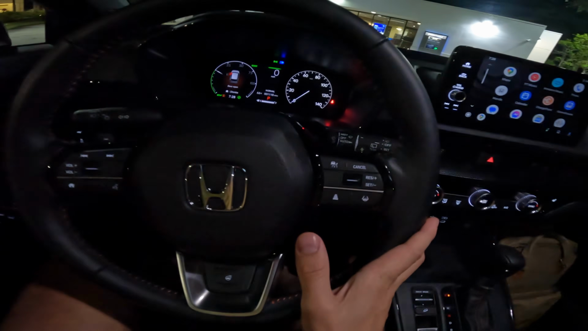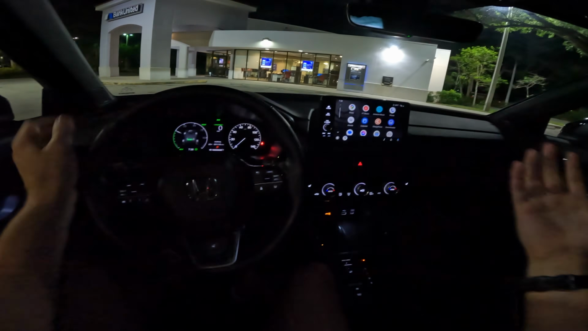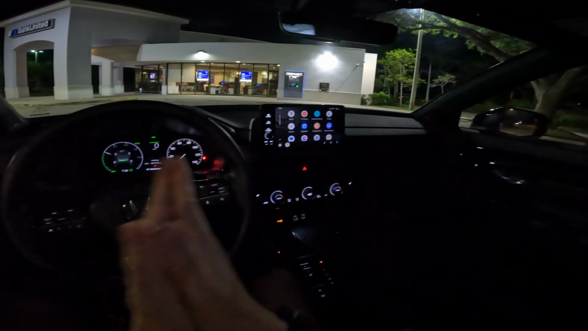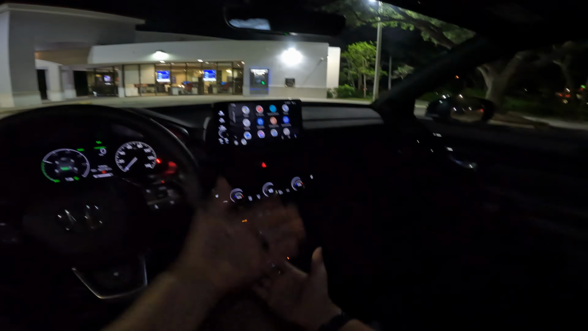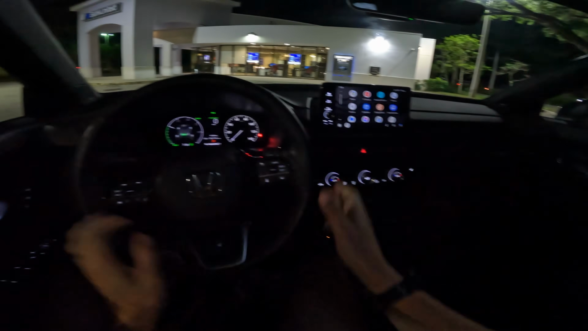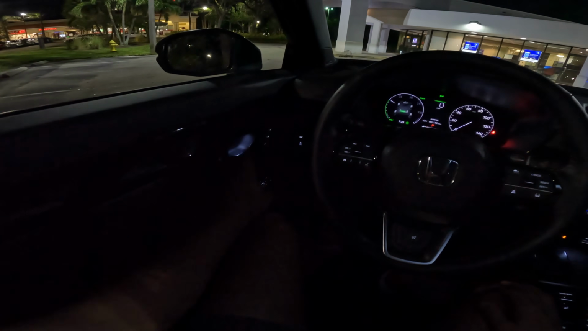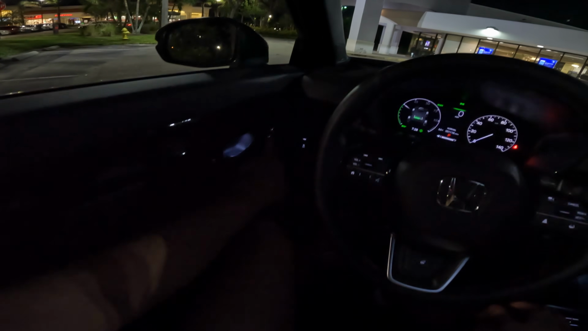The ergonomics are great. Honda has decided to take this interior essentially and put it in all of their new redesigns ever since the new Civic, the HR-V, this vehicle, the Pilot, as well as the Accord coming up soon. We have illumination inside the door handles. Even the memory seats are illuminated. Illumination throughout all the window switches and locks, which is great, but there's nothing else on the door, and there's no illumination in the back.